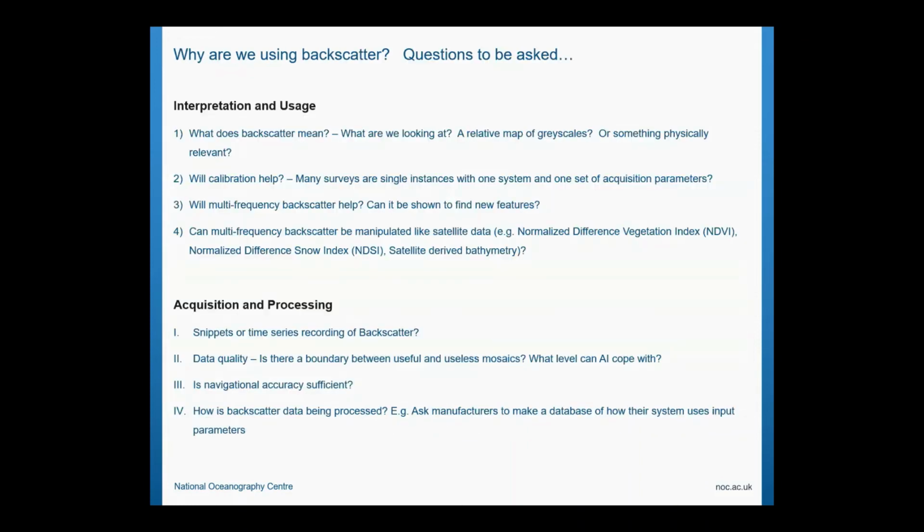So why are we using backscatter? And questions to be asked. You know, what does backscatter, what are we looking at? Is it going to give us something that we can actually use, or is it something to point us in the direction? It's a proxy, as Xavier said earlier. And will the calibration of it help? Will it give us something more that we have to do? If you're doing a single survey, maybe the calibration doesn't matter, but maybe you do need the calibration to know, rather than just using ground truth.